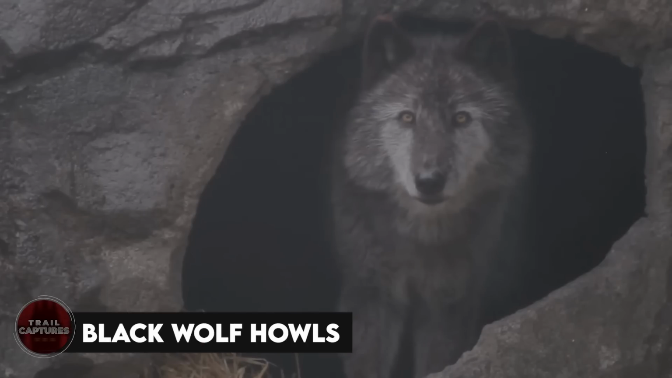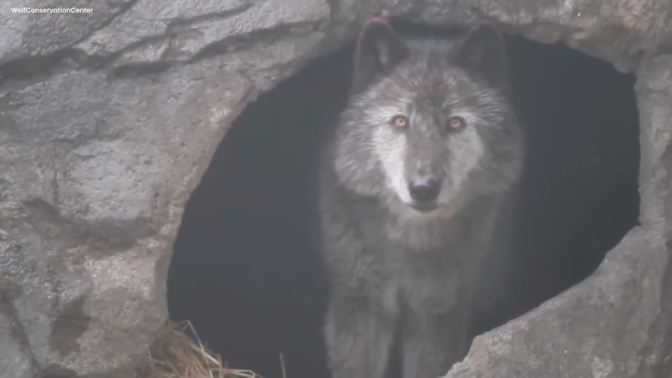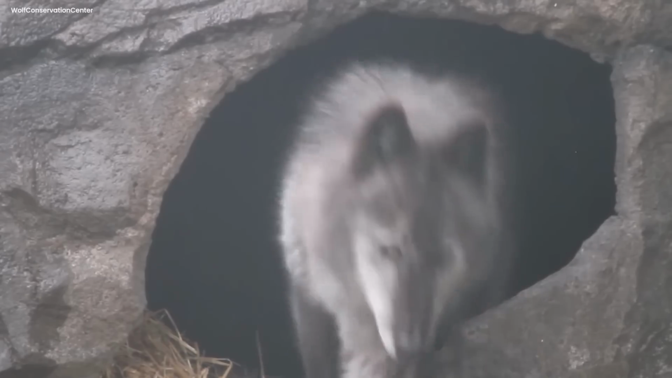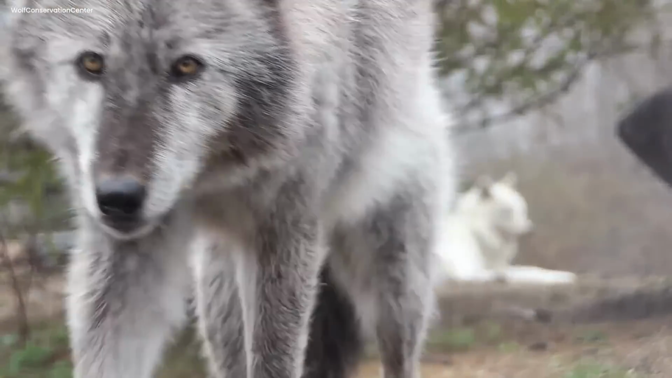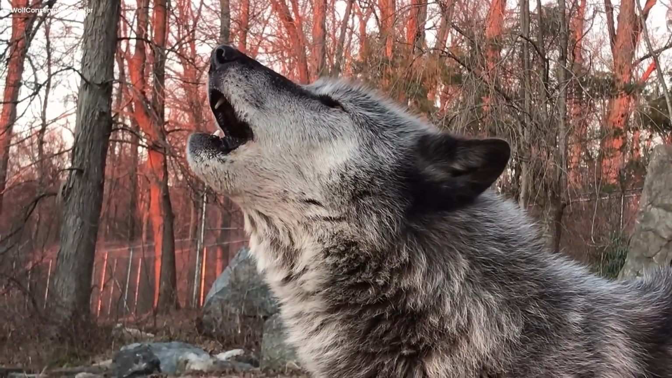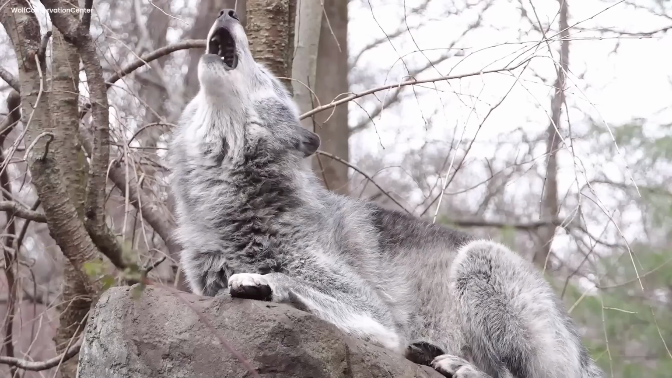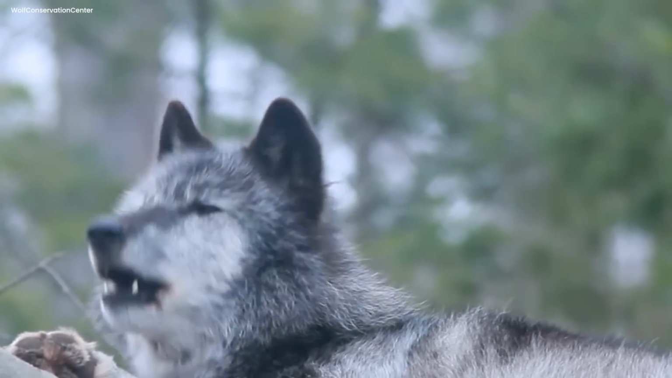Black Wolf Howls. Once upon a sunny day, a big, loud wolf came out of its snug cave. The air was quiet as the wolf stepped out, its fur shining in the warm sun. Suddenly, the wolf howled super loudly, and the sound echoed through the hills and valleys. It was so loud that a curious cam heard it.